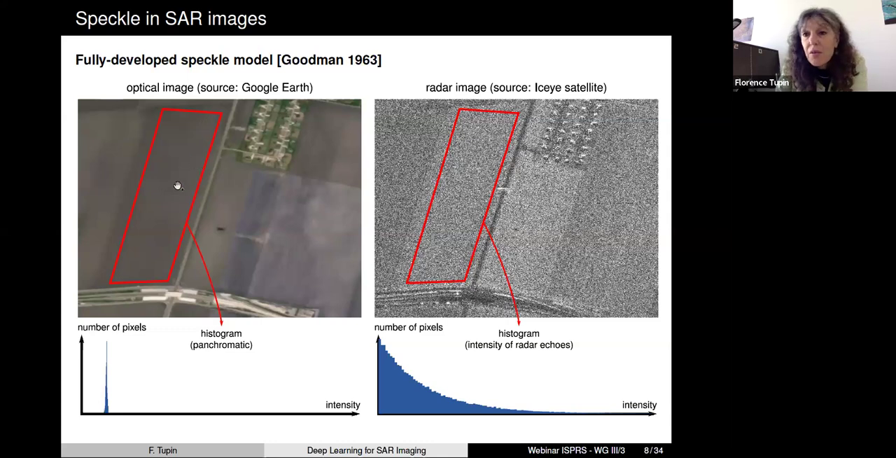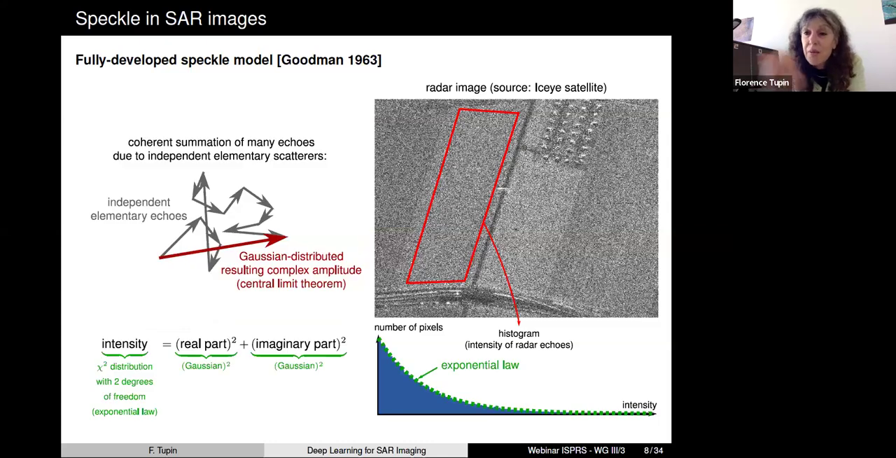you have, for instance, this field, which is physically very homogeneous, and you only have a very tight histogram, meaning only one color or one gray level if you are with a panchromatic image. And if you look at the radar image, you see that for the same field, so it's again physically homogeneous, but you have a very wide spreading of all the radiometric values that have been measured for this field. And you see that the distribution has a very long tail and is very widespread, so it's quite difficult to handle this kind of measurement. And that's the speckle phenomenon.